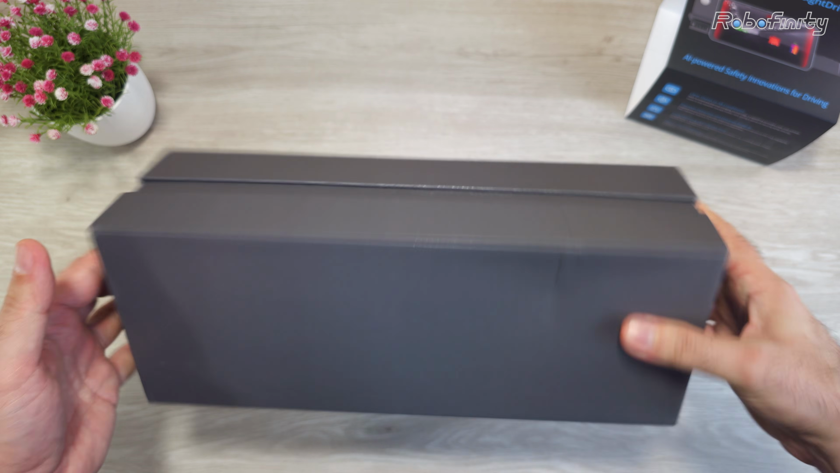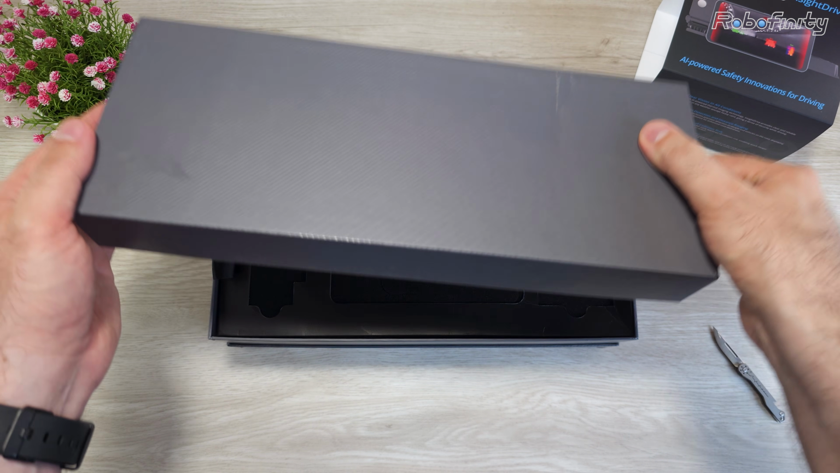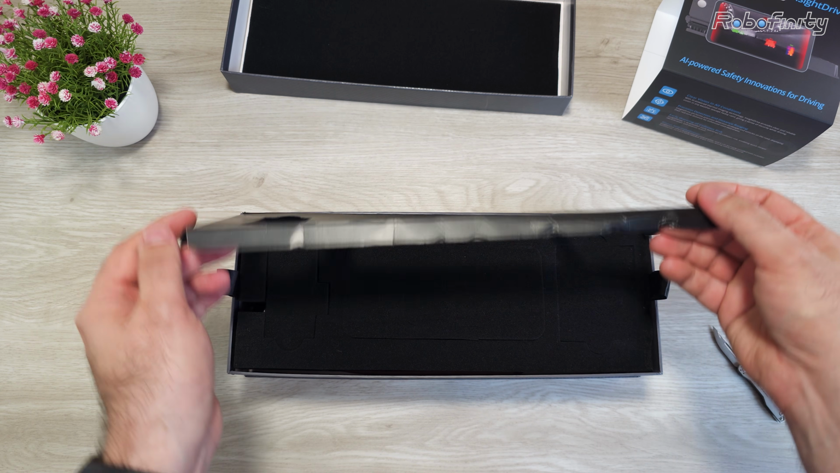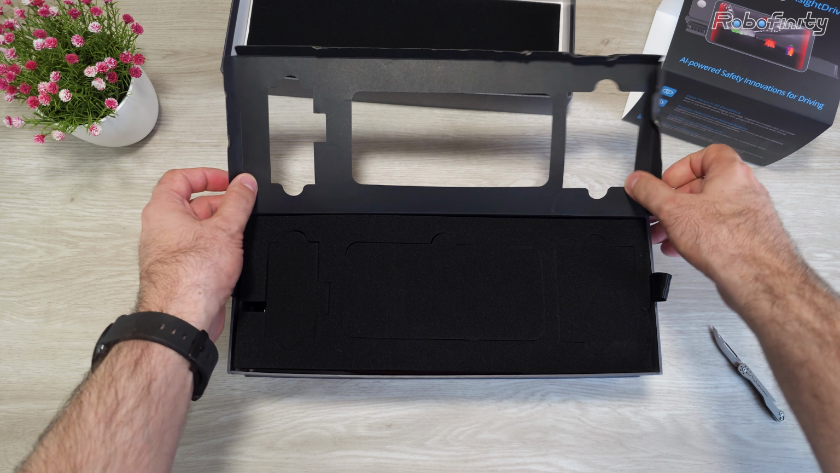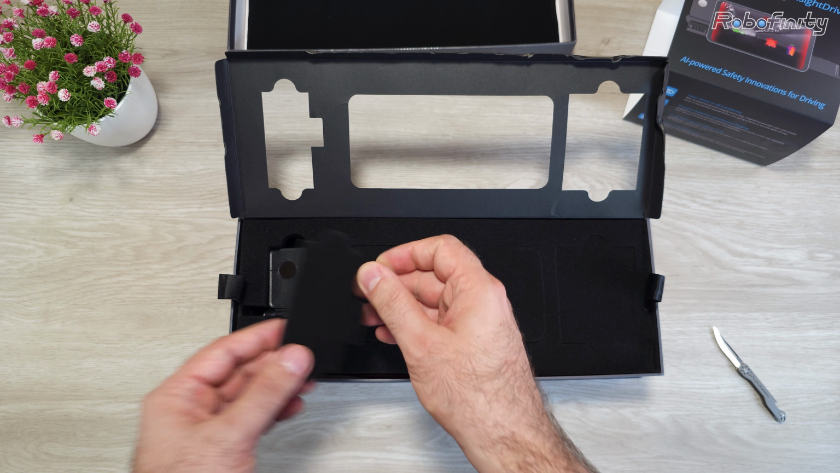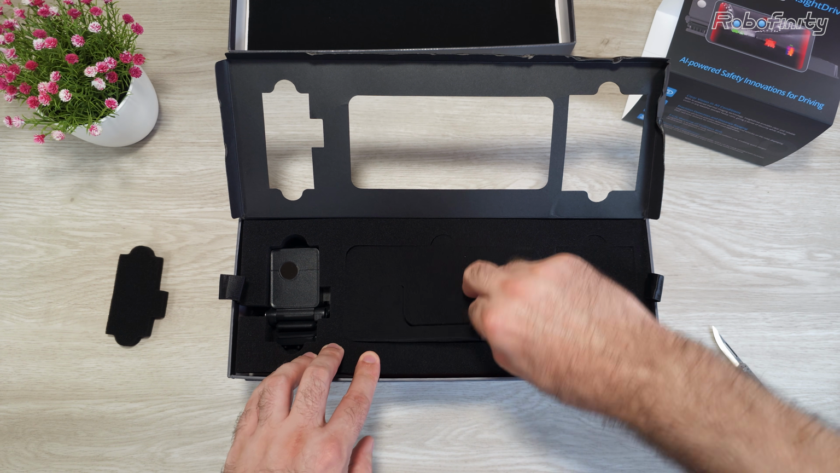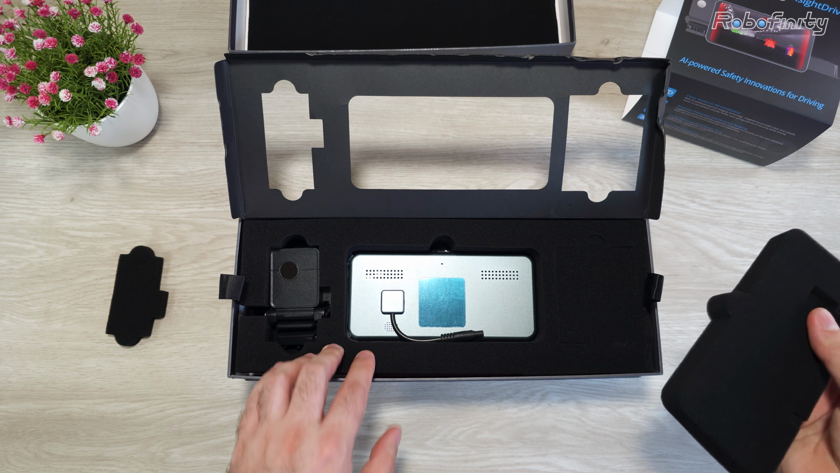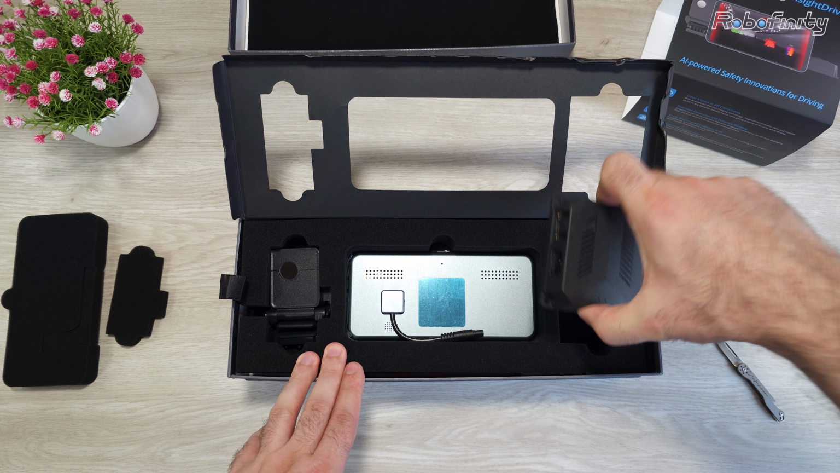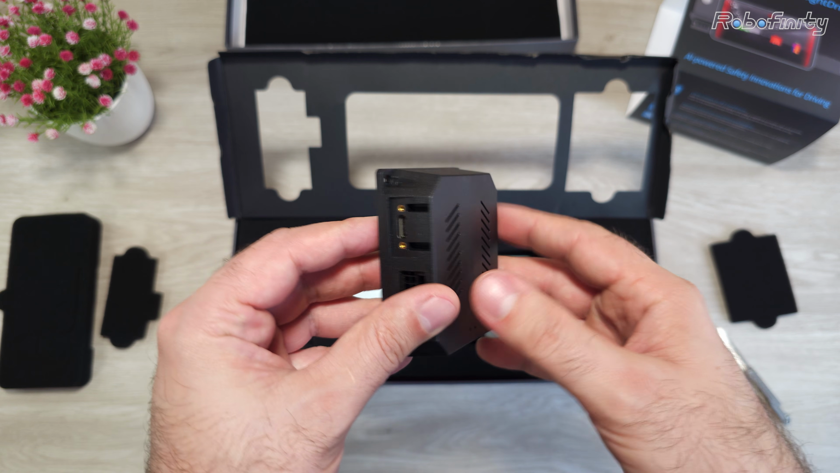The retail package is nice and very strong. There is foam padding even in the top cover as well. Let's see. Nice. We have individual foam pad cutouts for each accessory slot. Very nice. So here we have the main compute unit, the brain of the entire system.